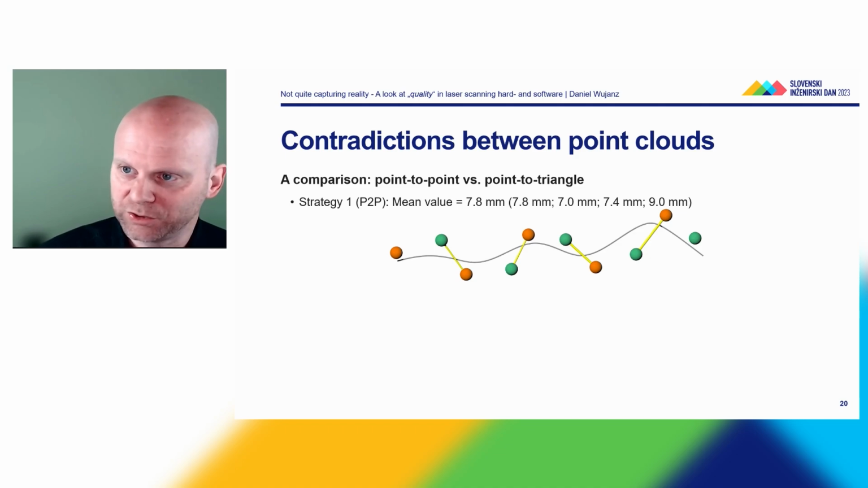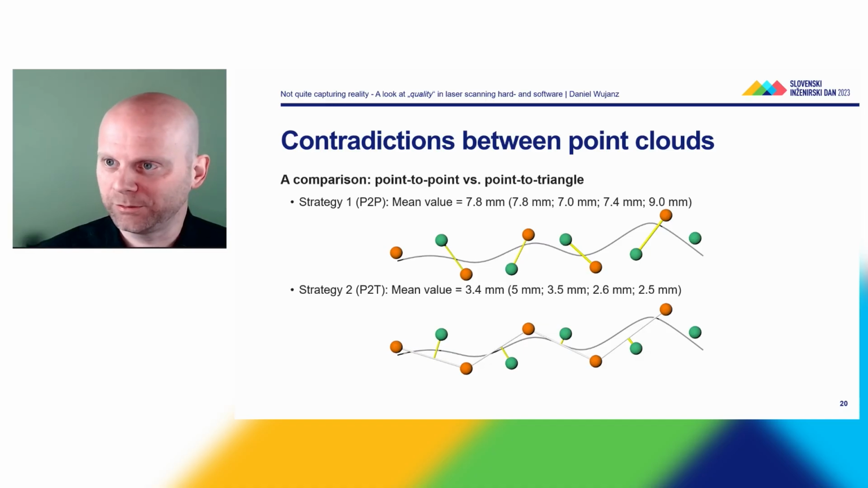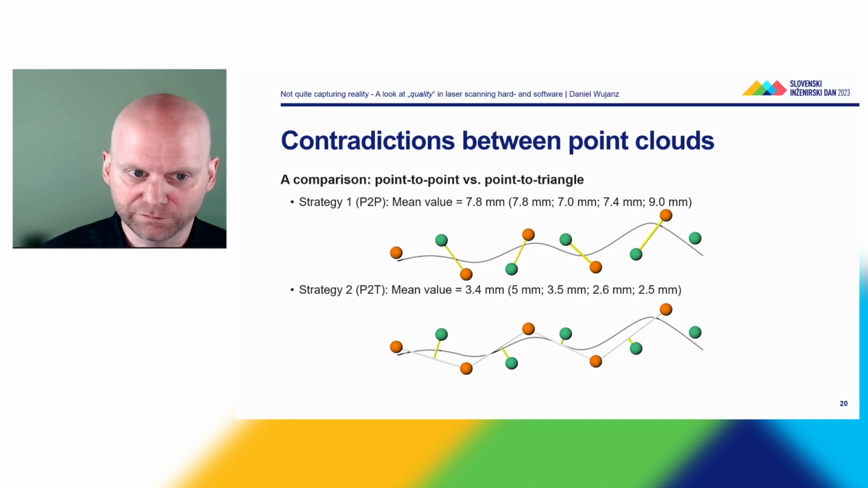Now this is a bit disturbing if you've never witnessed this, but if I compute the same value based on point to triangle correspondences, I get a value of 3.4 millimeters versus 7.8 millimeters, even though in a geometrical sense, the outcome is identical. I just use a different metric. This can be quite disturbing if I get a twice as accurate result in terms of numerical values, but all it is are just different metrics.